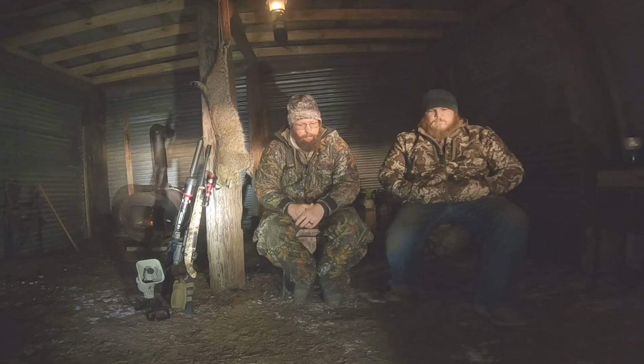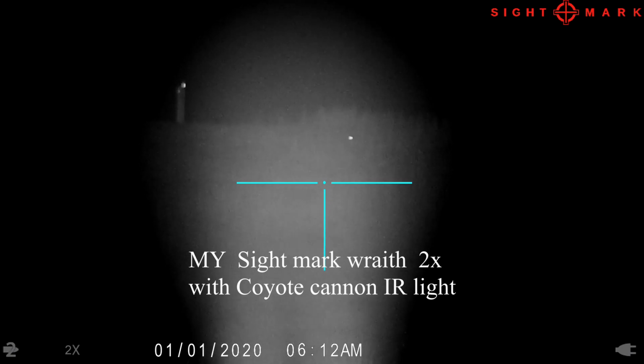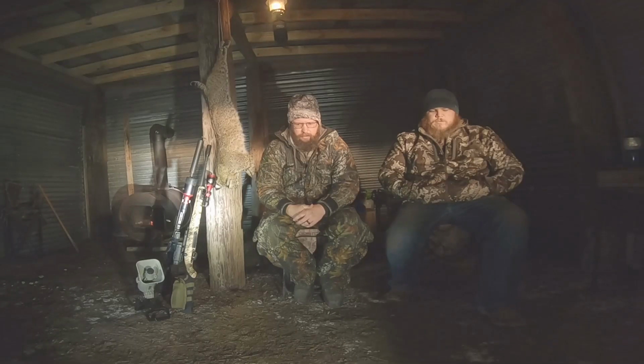I didn't record the fox, and we had a big bobcat come on us. We were hunting some public land and couldn't get a shot at it. It sat down at about 280 steps, we stepped it off after we got done. It was super foggy, a lot of moisture in the air. Not good conditions for night vision stuff.